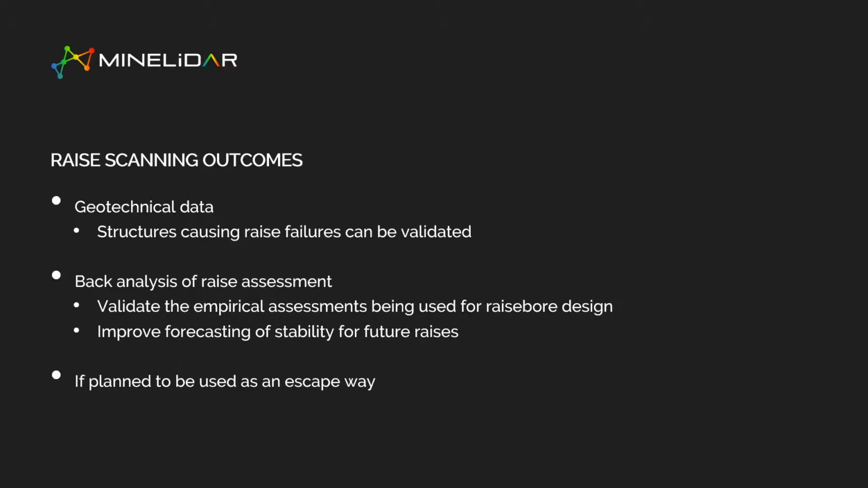Structures causing your failures better inform your future rises, helping you understand what your critical joint sets are, and which ones are actually causing you issues. Again, the same case in point: back analysis of raises to validate the empirical assessments, which are still the primary methodology of assessment that we see, and understanding whether your future rises are going to have issues or not.